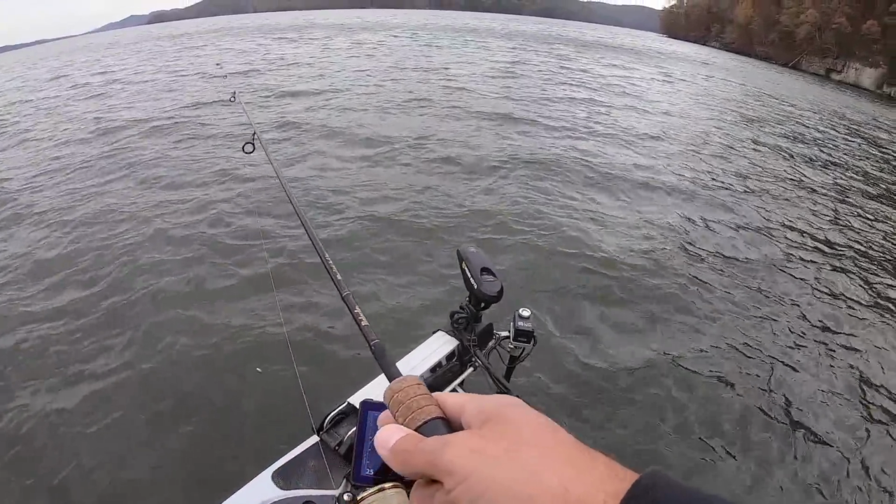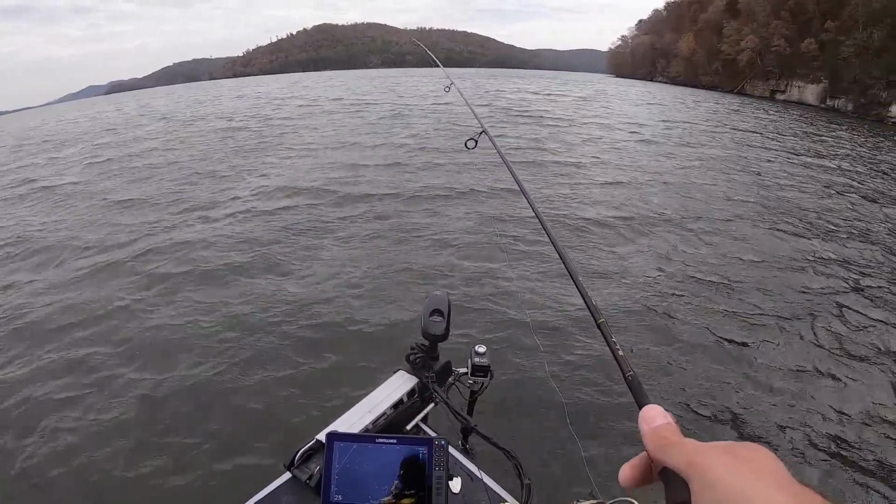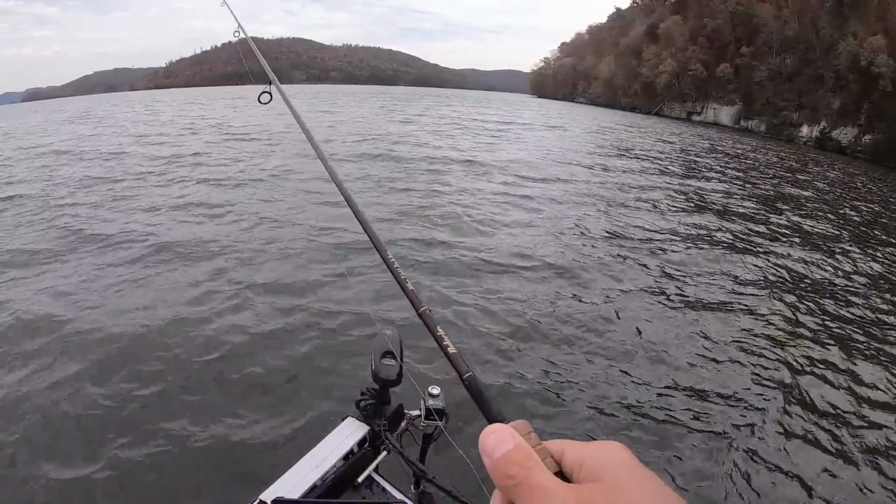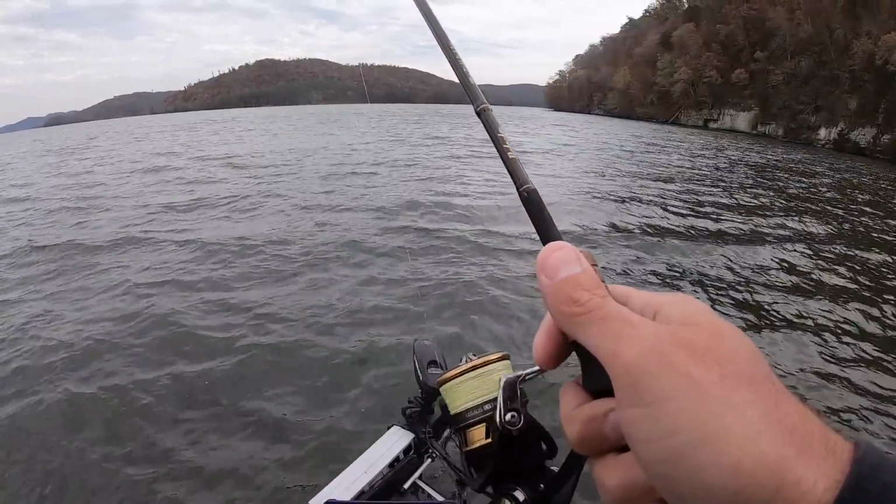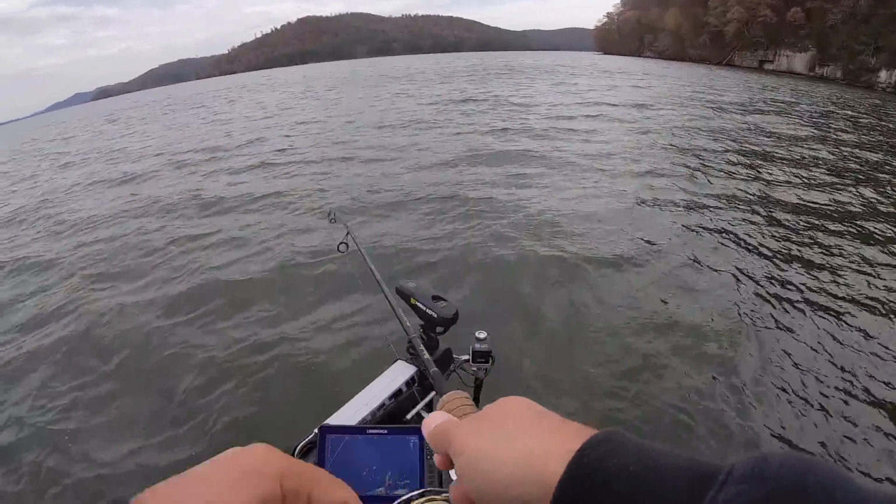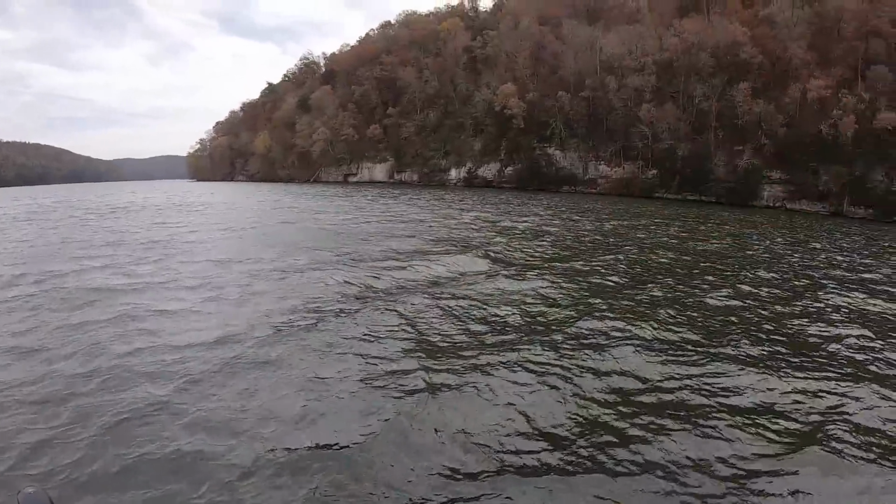Now, let's talk about what kind of structure they will use. Obviously they'll use brush. There's not a crappie anywhere in the world that won't use a piece of brush. I mean, that's obvious, right? But they'll also use bluff walls, what I call vertical structure this time of the year. Let it go too deep that time.